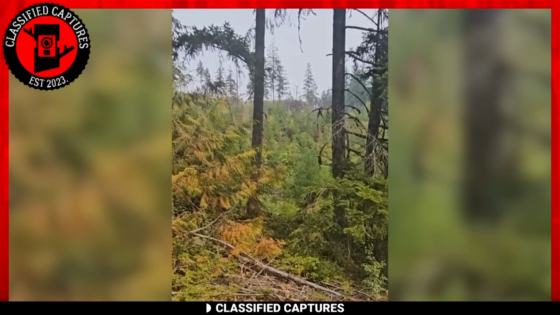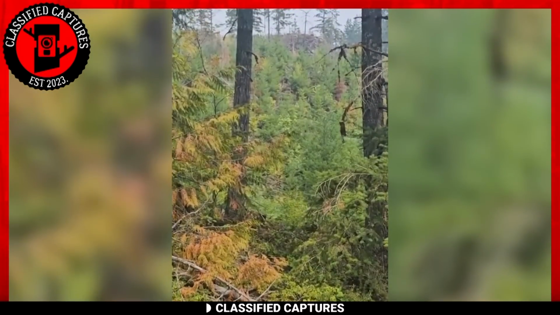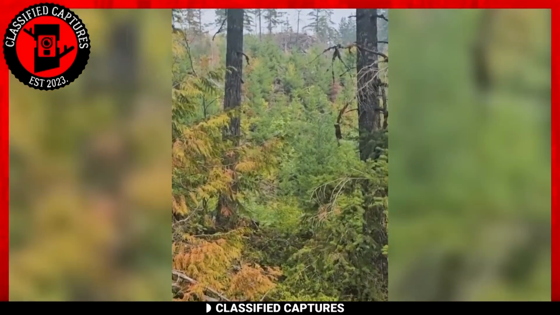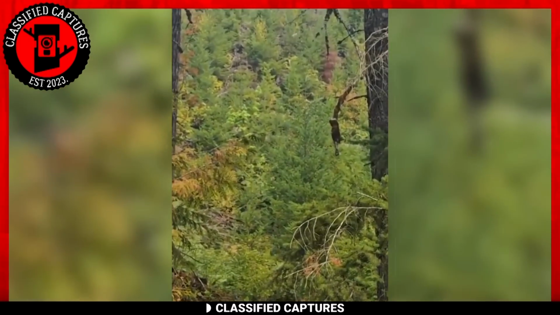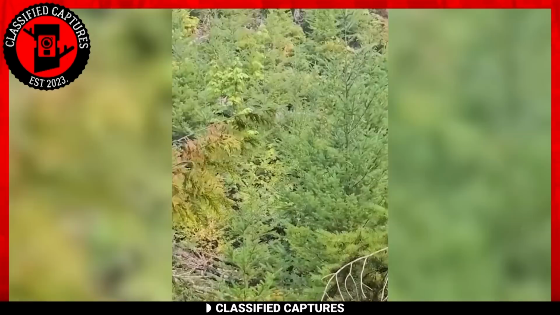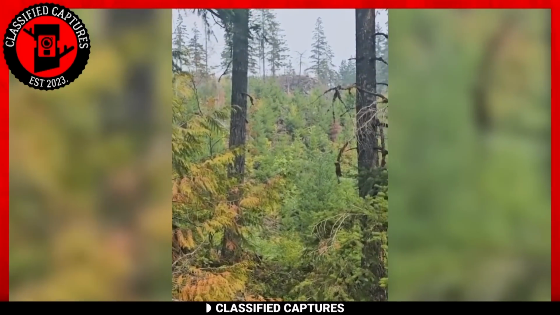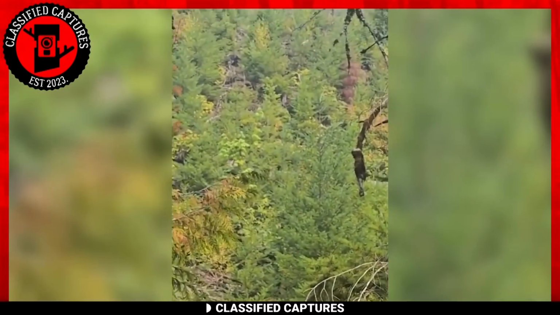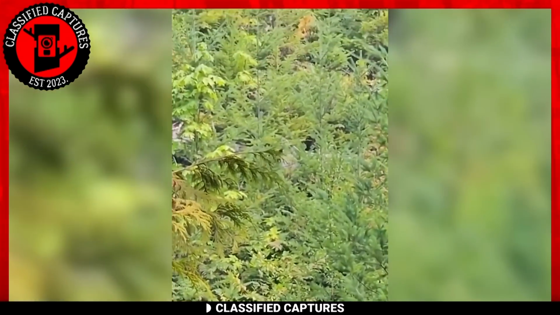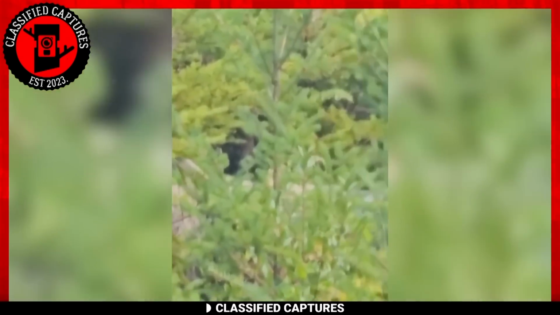Here's another intriguing piece of footage that joins the ranks of potential Bigfoot encounters in the wild. In this instance, a hiker exploring the woods stumbled upon a captivating sight. As the hiker ventured through the forest, their attention was drawn to a mysterious figure in the distance. Nestled among the dense foliage, the figure appears to be enveloped in darkness, obscuring its precise features. With a sense of curiosity, the hiker decided to zoom in on the enigmatic presence.